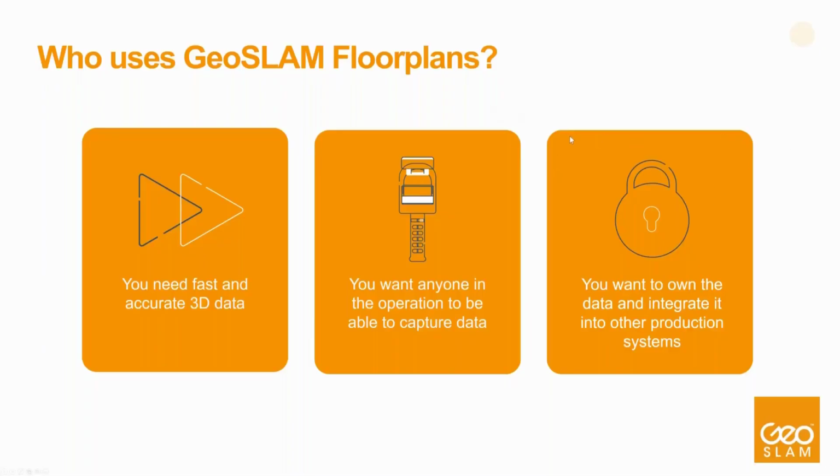So who uses GeoSLAM floor plans, and what do we see people in industry needing it for? Usually, if you need fast and accurate 3D data, if you want anyone in the operation to be able to capture the data, and also data ownership is quite an important thing we find: if you own the scanner, you're also owning the data, which you can manage and do with it how you like.